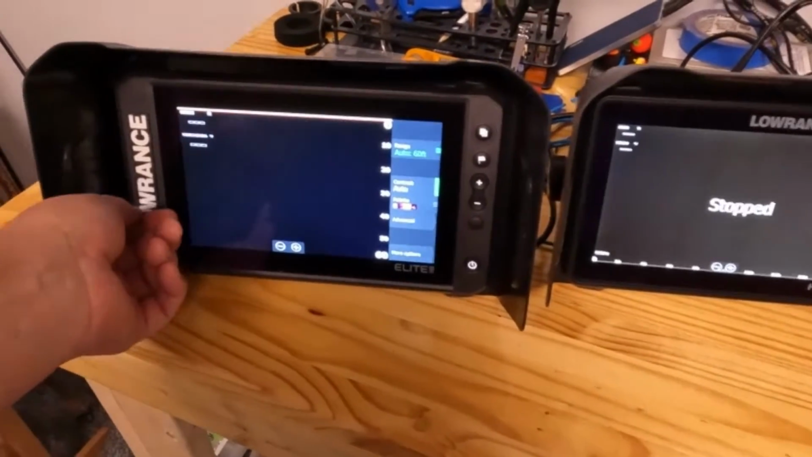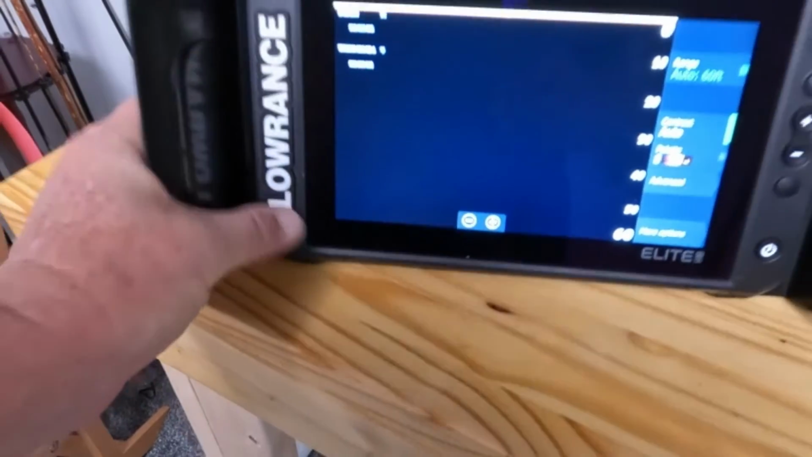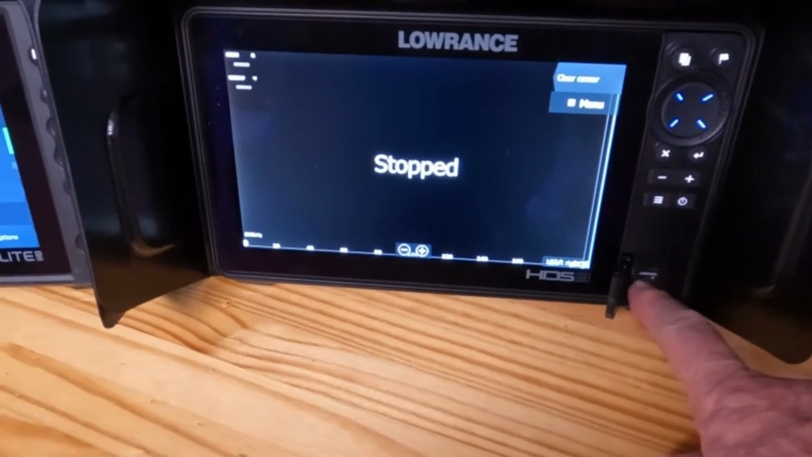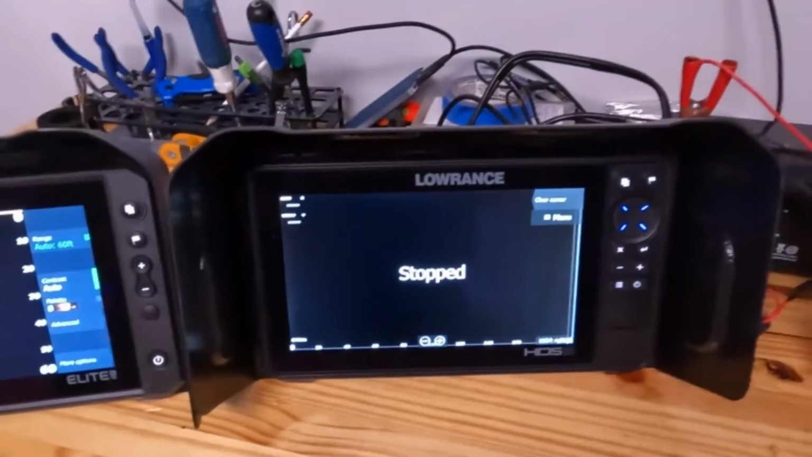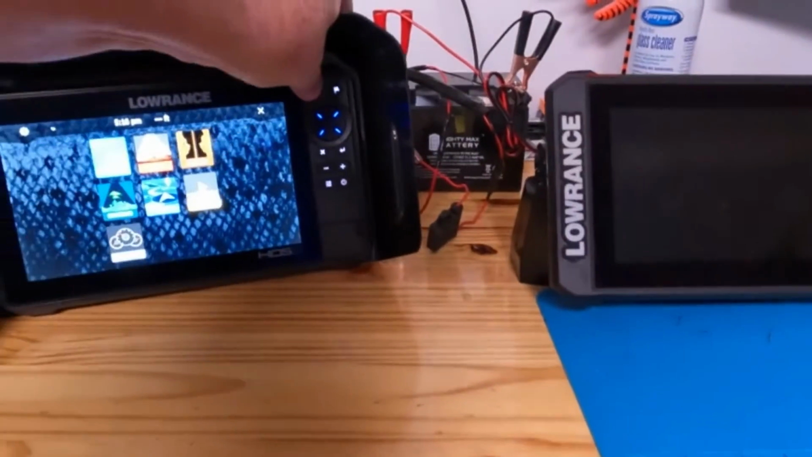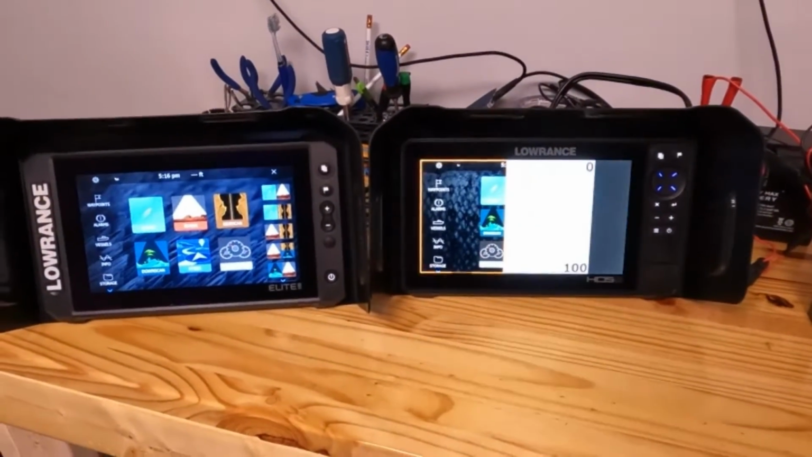But on the FS unit, you only have one SD card slot right there under the Lowrance, and that seals up, keeps it nice and watertight. And then on the HDS, you have two slots here behind this little door. So that's one thing different. Both units flag out the same way, and the screens look pretty much the same.